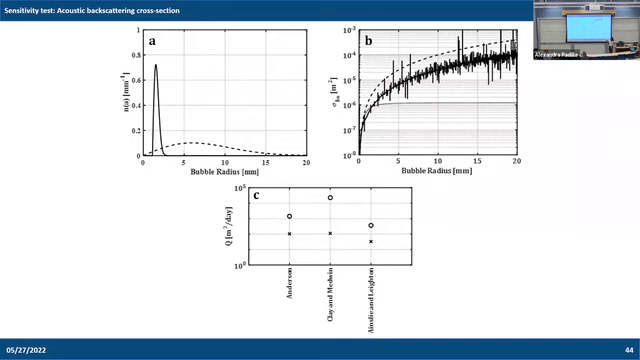We used 3 of the different scattering models, the Ainslie and Leighton one is this dashed one up here. For this sensitivity study, we see that scattering has a very important contribution. Within just one bubble size distribution, you can be off by orders of magnitude, depending on which analytical scattering model you're using.